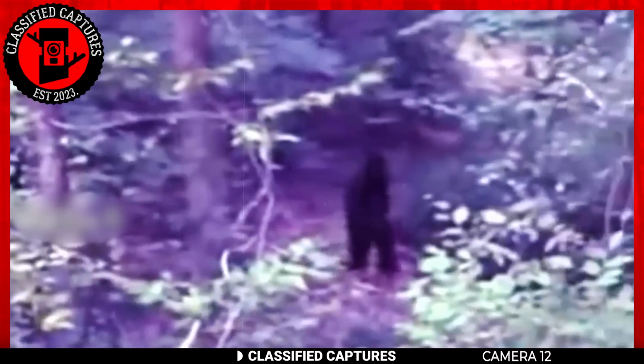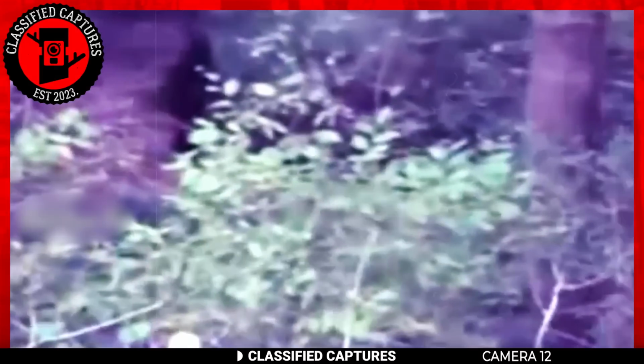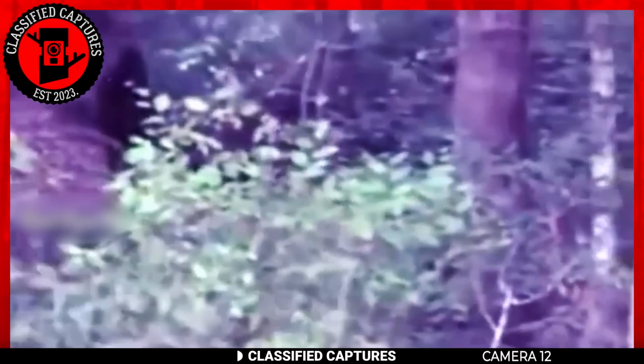As the camera pans through the dense forest, our focus is drawn to a figure dressed in a black outfit shrouded in mystery.